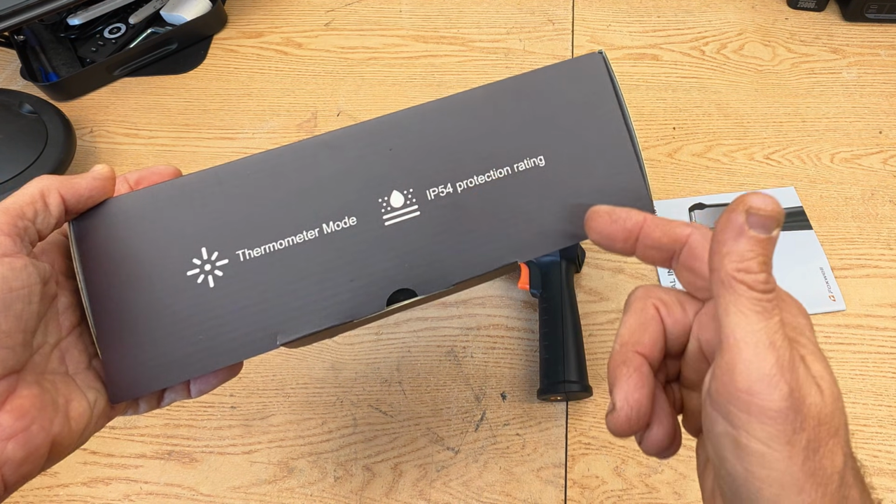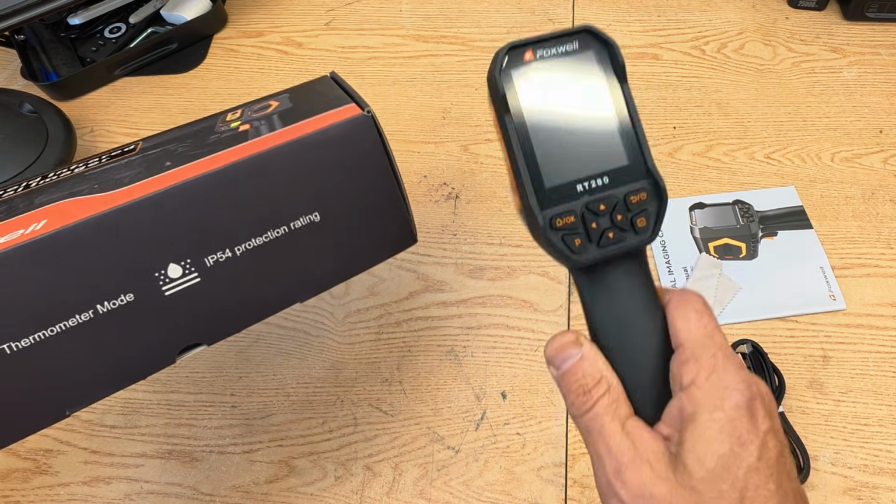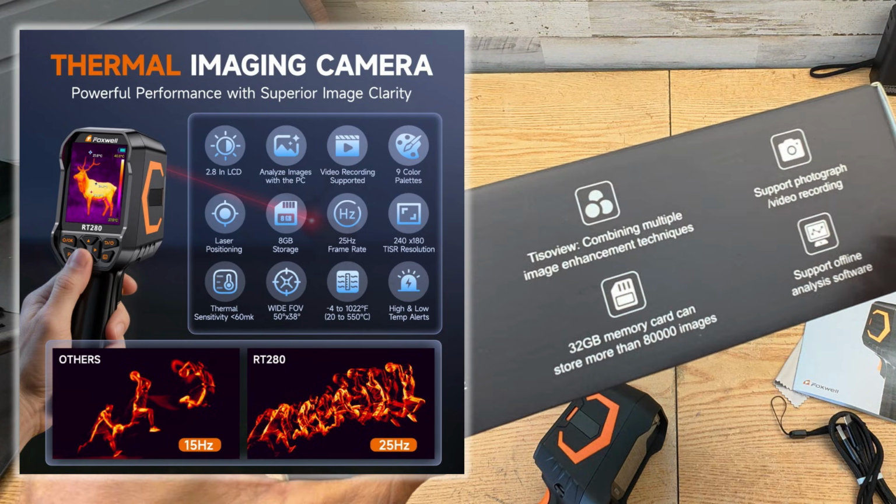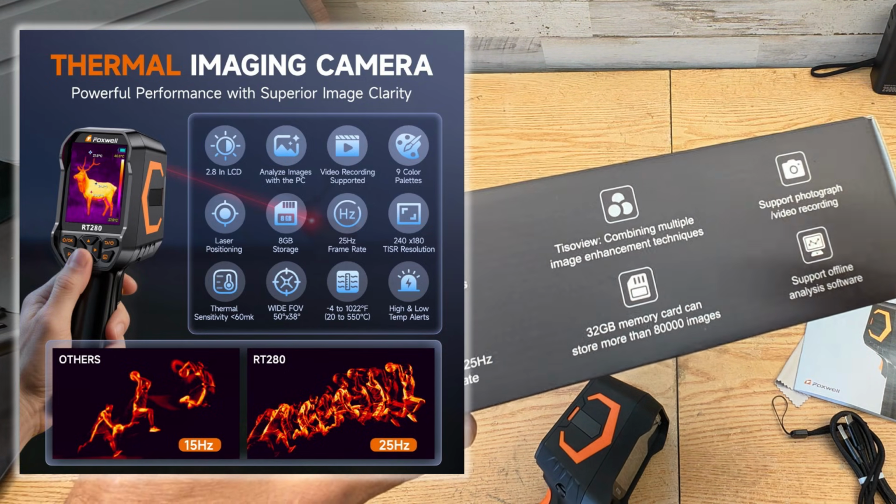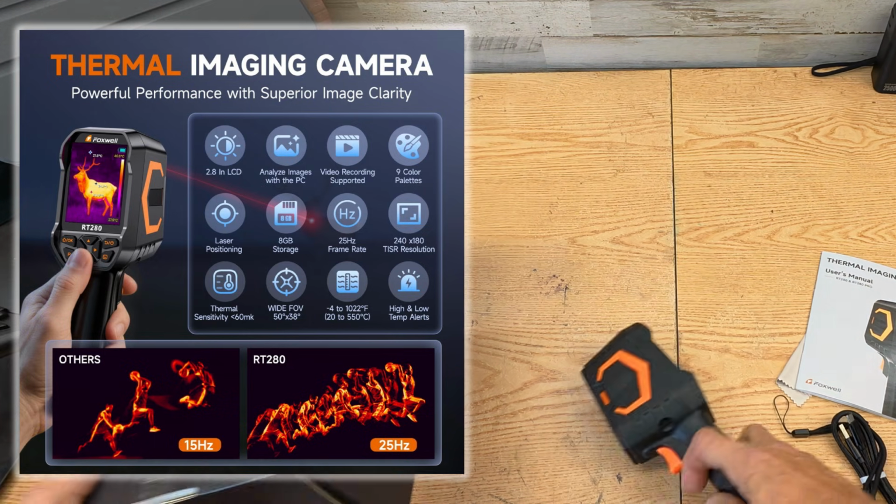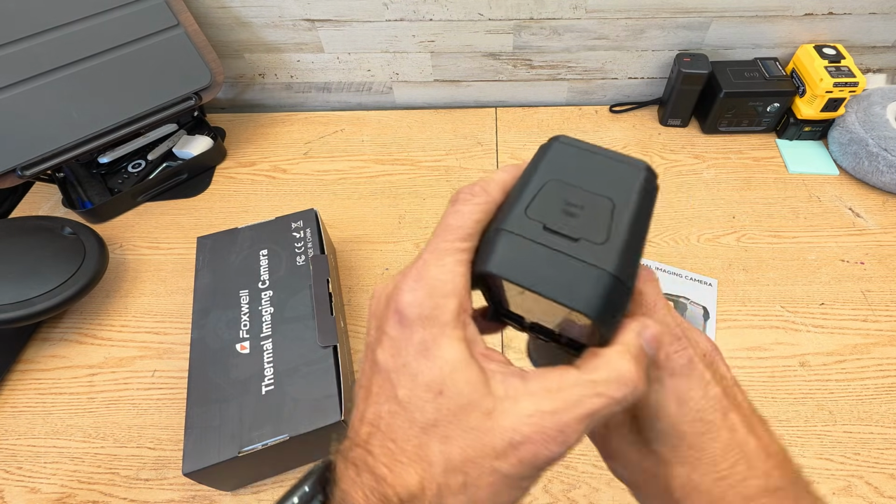This is a thermometer mode. It's IP54 protection rating, so it's basically kind of splash proof. It's not waterproof. It has up to 9 different types of colors on it. It supports video and pictures, so you can take pictures or record. It's got 32 gig of internal memory on this. So let me just show you everything you get.